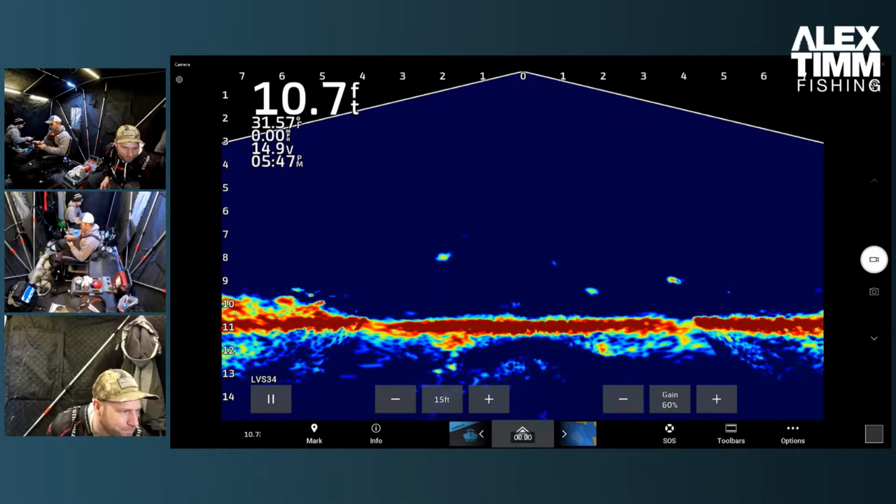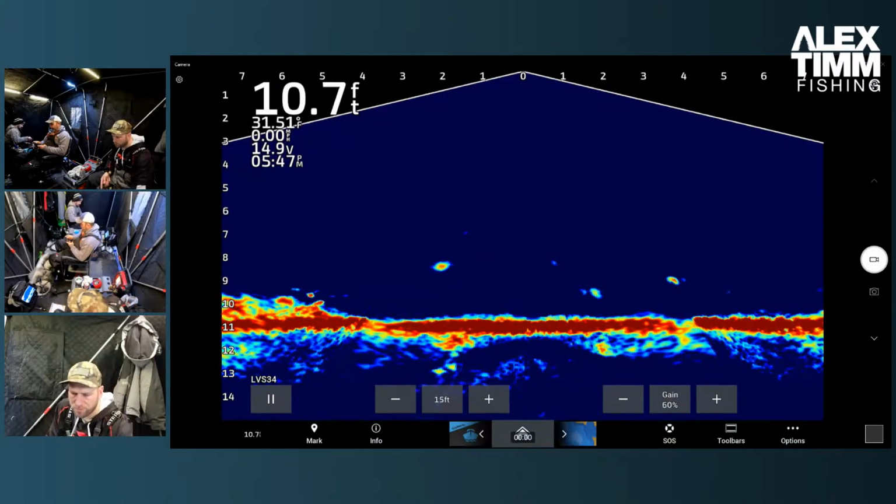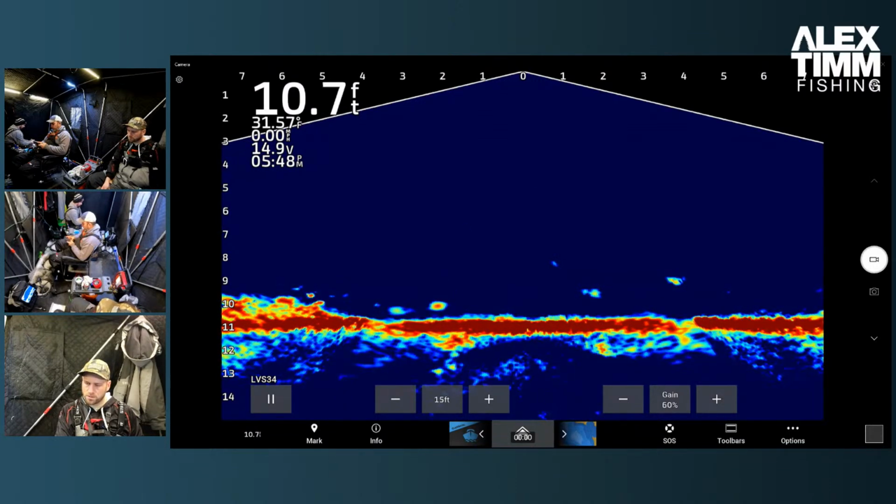Where the crappie at? Somewhere on the lake that are not here. Maybe the bluegill are going away, then the crappie can move in. Got something coming from the left down here. Looks small though.